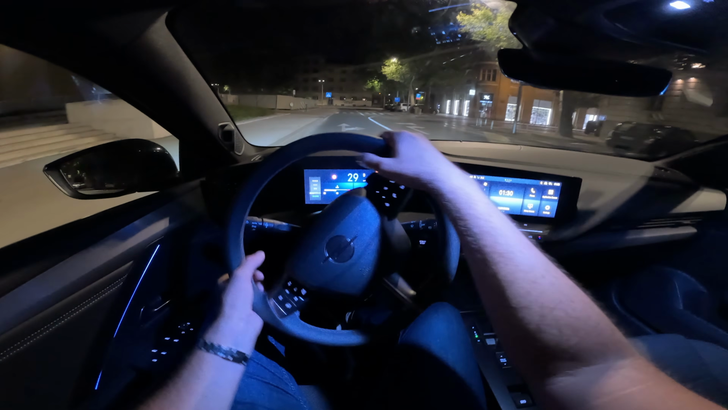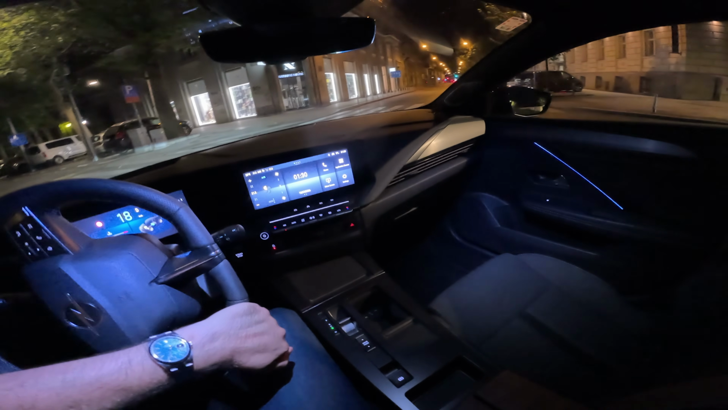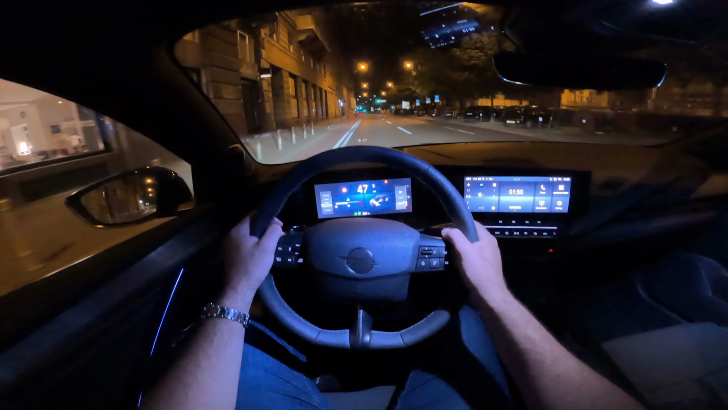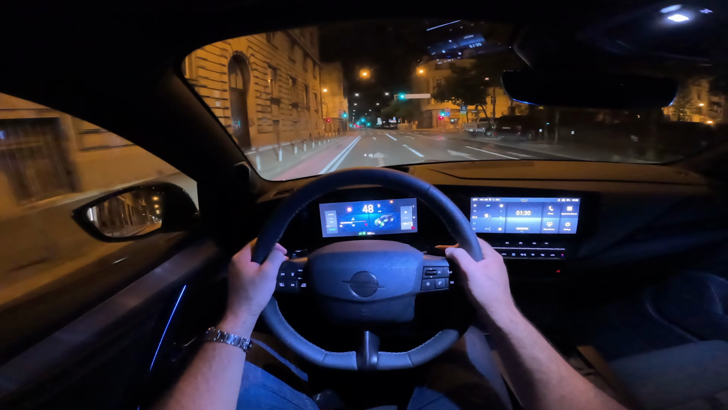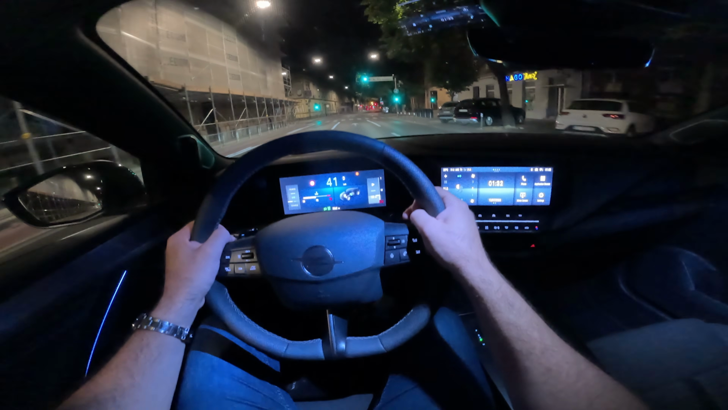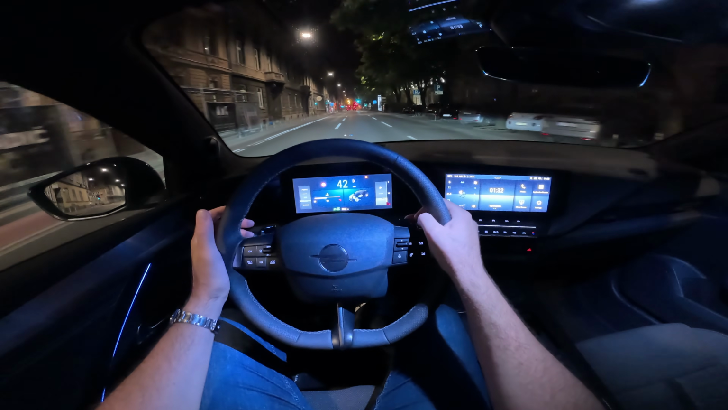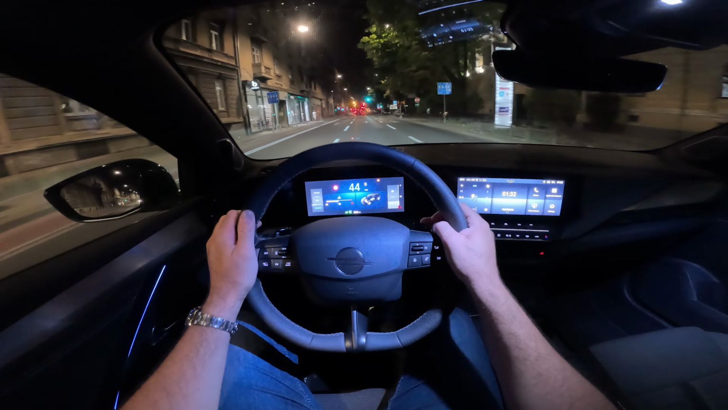But of course the focus of tonight's video is this hybrid 145 powertrain, which I really love. It's got the pronounced electric side of things, and the drive in it is so relaxing and smooth, which you will see in this video. So for example, now we are using just electric power, and actually even more than 50% of the time in city driving it can be with just electric power on this powertrain.